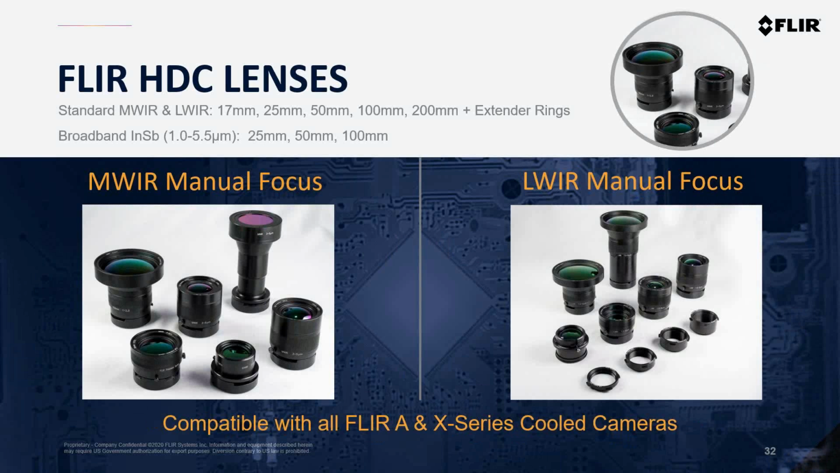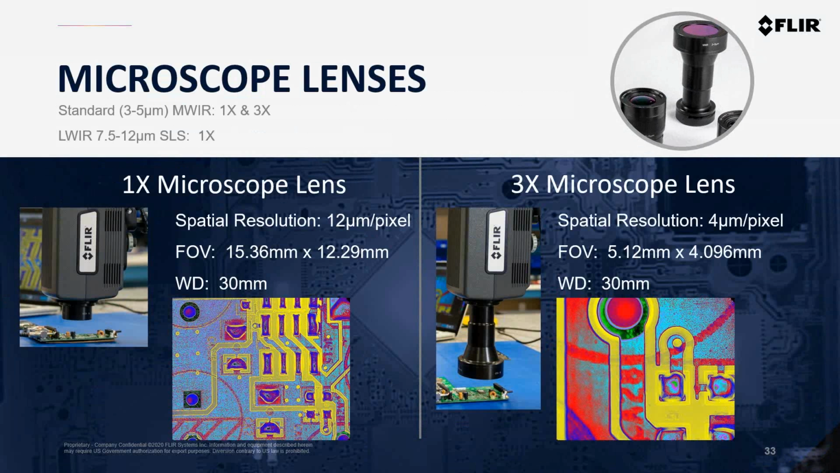The manual focus HDC lenses are offered in standard focal lengths from 17 millimeter all the way up to 200 millimeter, for both the mid-wave 3 to 5 range as well as the long-wave SLS band. We also have manual focus lenses for the broadband mid-wave camera, standard 25, 50, and 80 millimeter. All those lenses are also compatible with our extender rings to provide even more optics and field of view flexibility, depending on what your application needs are.